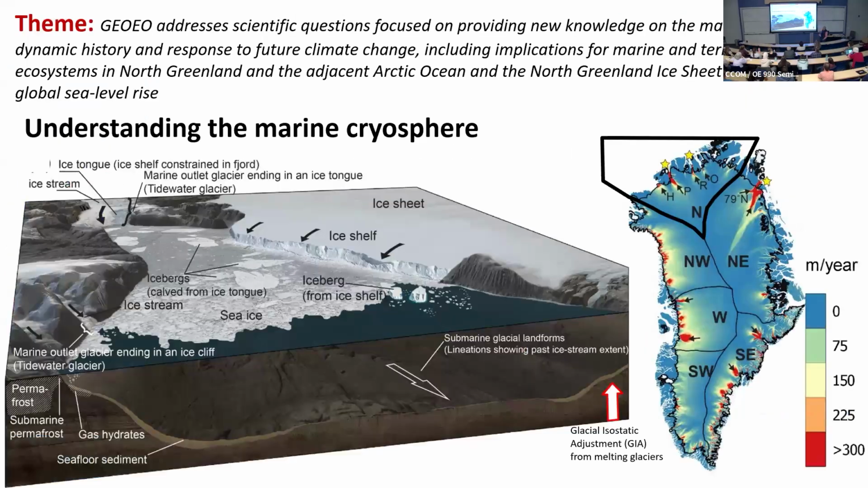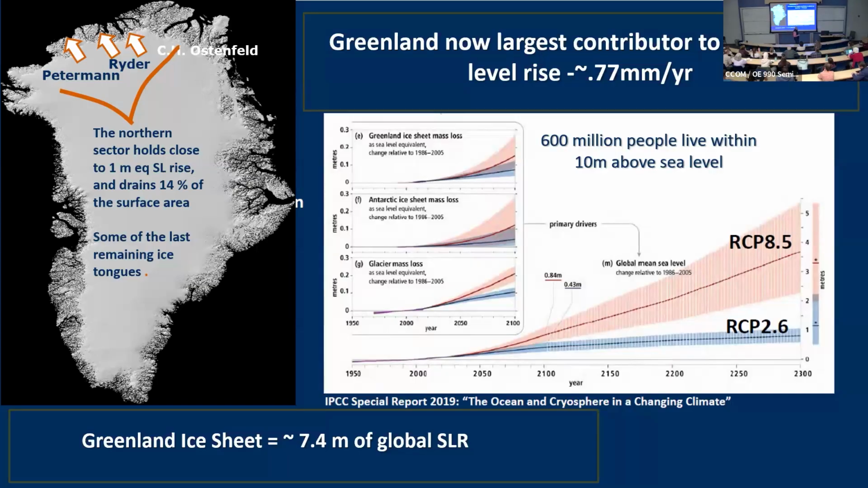The whole overarching theme about this was really to look at what we call the marine cryosphere, the interaction of ice and the ocean in northern Greenland, and really how that is changing in light of the changing climate, but most importantly, how that's impacting global sea level. And the reason we're focusing on Greenland is because over the last 10 to 15 years, it's the melting of the Greenland ice cap that is the greatest contributor to global sea level rise.